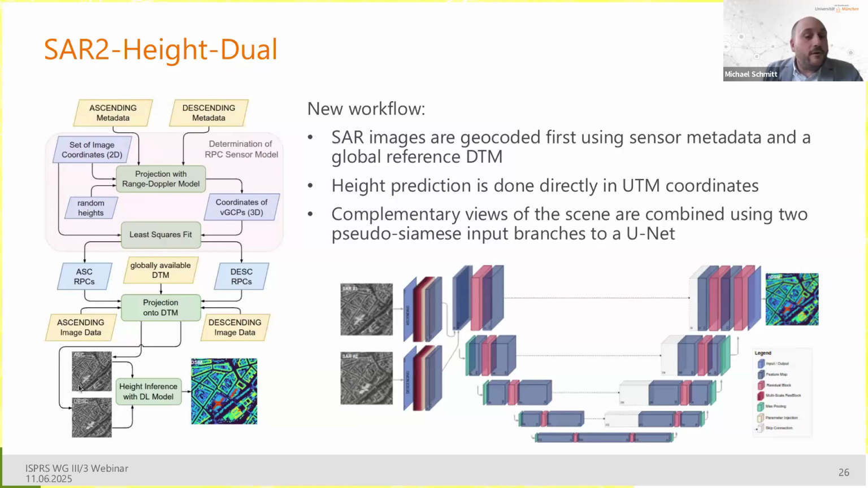But what we really need to know here is, we start with the globally available digital terrain model and with the image data from the ascending view and the descending view, and we use rational polynomial coefficients, or if you want, metadata about interior and exterior orientation, to project these image data onto the digital terrain model before any deep learning. And then we put the geocoded images into the model to carry out height inference.